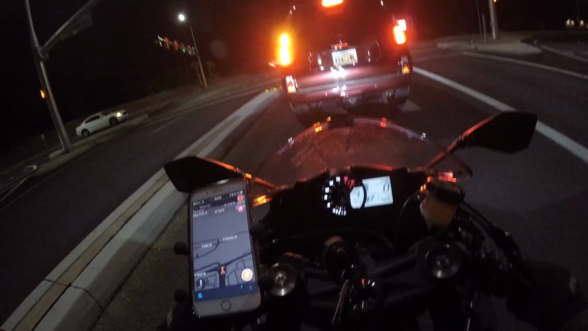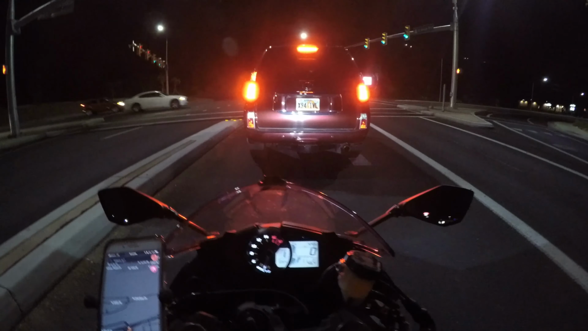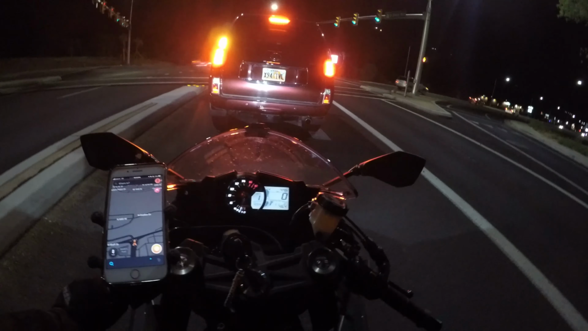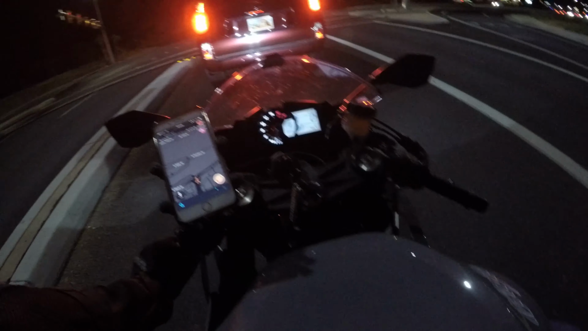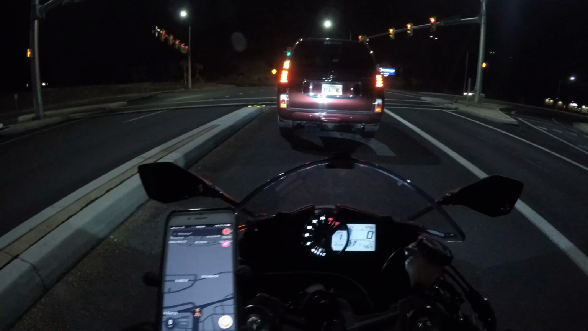Oh, there went another guy on a bike. I should chase him down. But he's going the opposite direction. I'm not that bored. Okay, I kind of am. But I'm not going to. Don't mind me, I'm just making sure my vents are open, which they're not. No wonder I was feeling so hot.